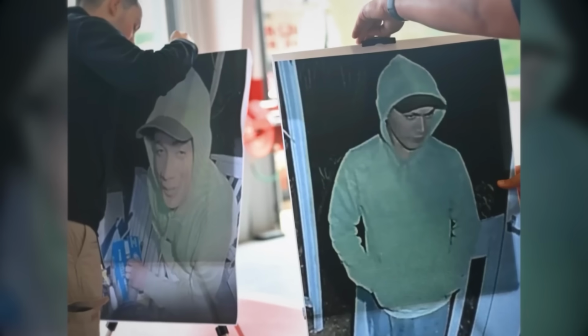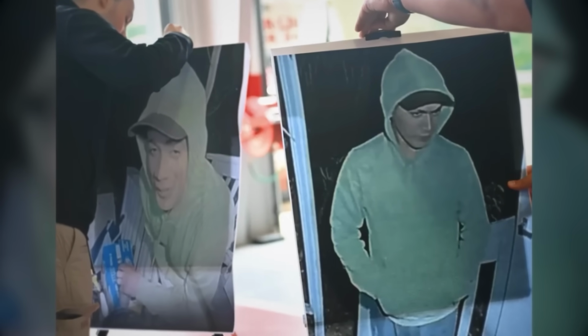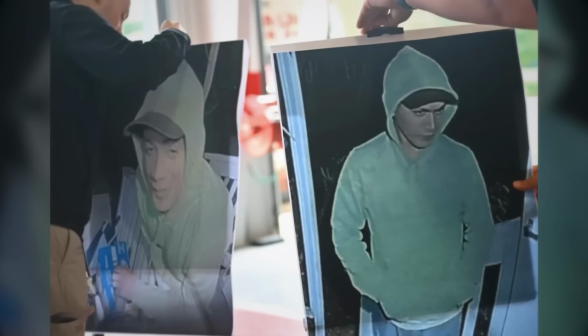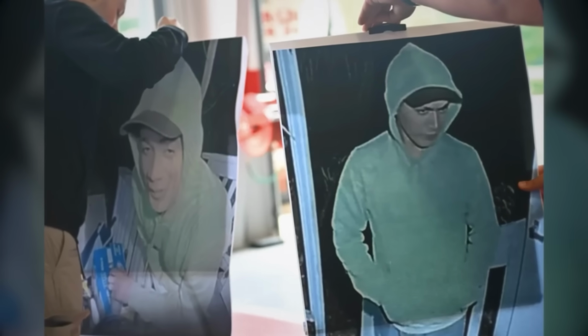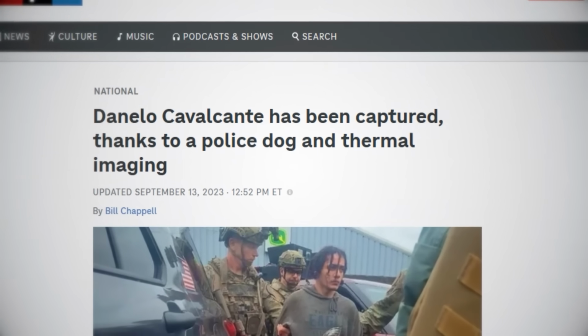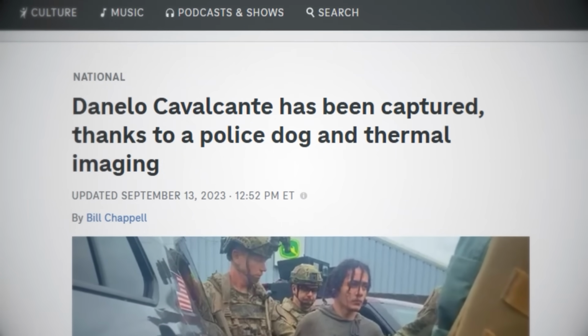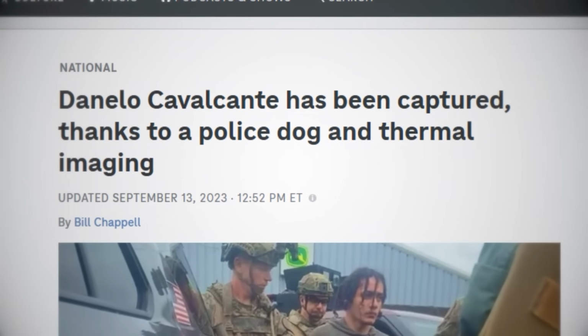The story garnered attention in both Brazil and the United States, and the man's capture was inevitable with all of this hype. Authorities would finally track him down several days later, with NPR writing that they were able to find him after he tripped a burglar alarm. They also utilized thermal imaging techniques as well as police dogs, taking him in once and for all.